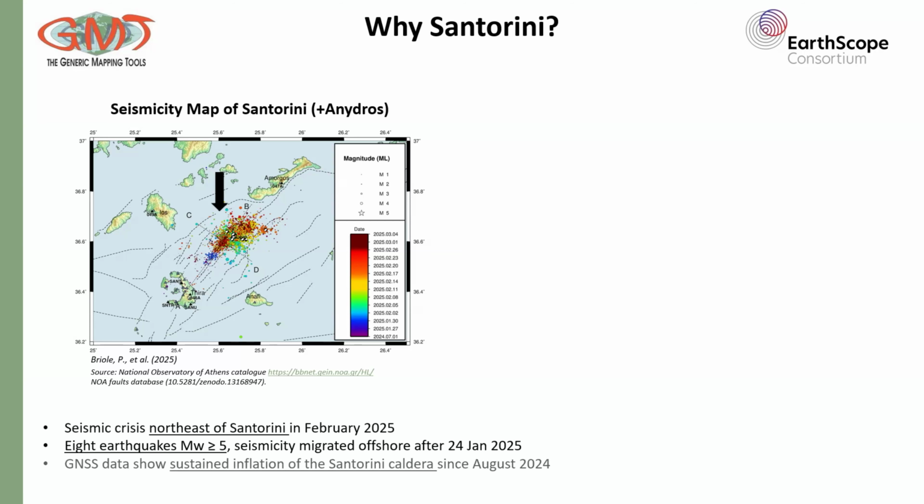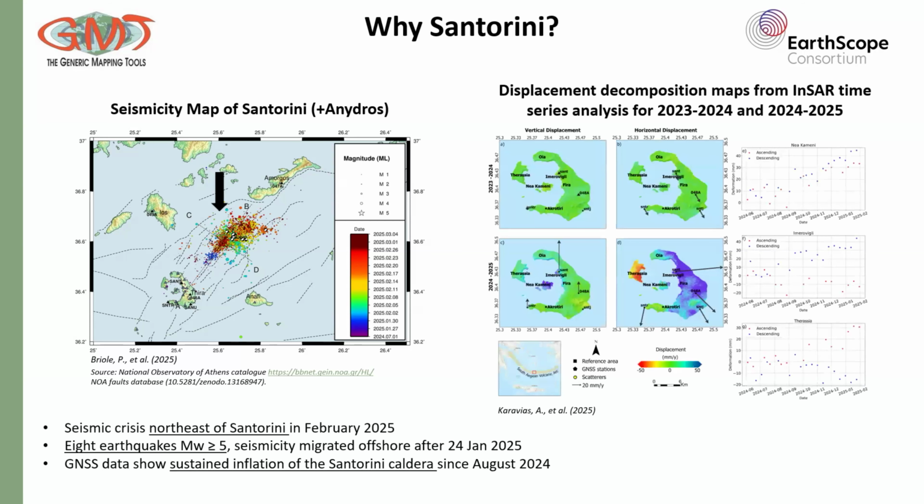Just to complement these findings, on the right we have the InSAR-derived displacement decomposition maps for 2023 to 2024 and 2024 until 2025.